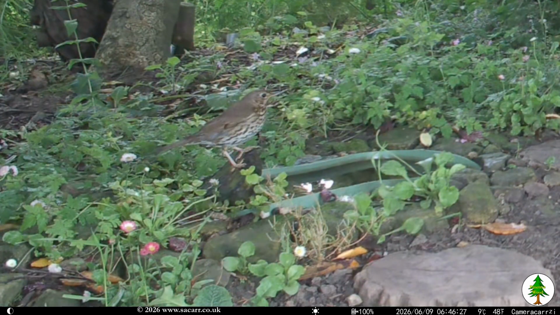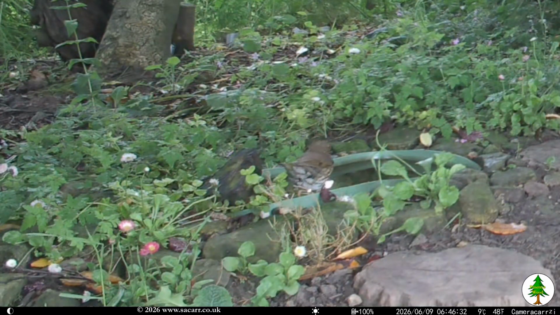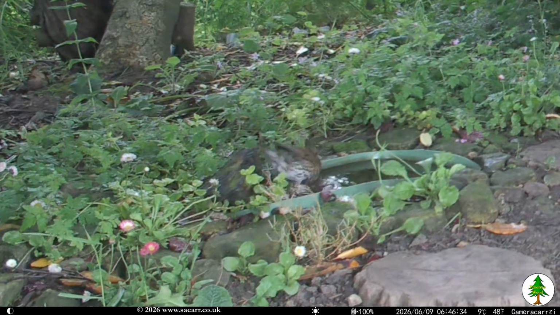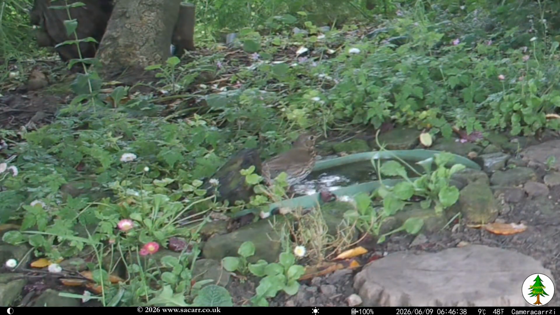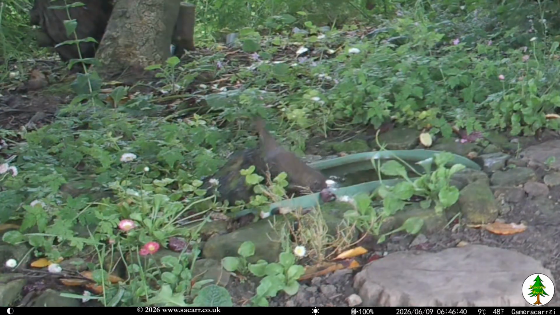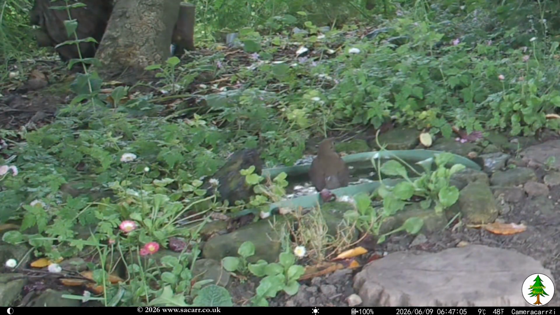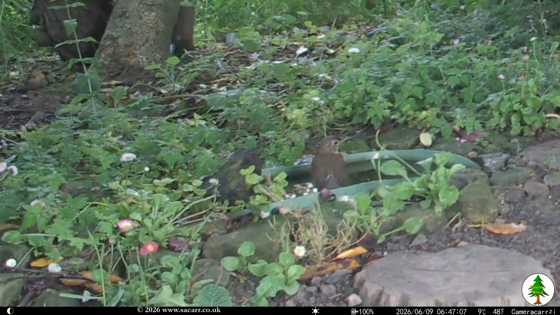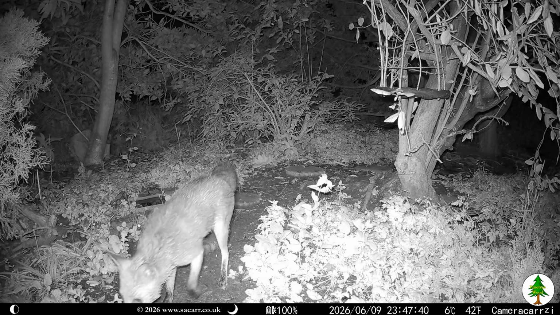The 9th brought another first on camera, with a visit by this thrush. I haven't seen one in the garden over the past 5 years. It spent some time at the pond. A very wet-looking Smudge was seen just before midnight on the 9th.